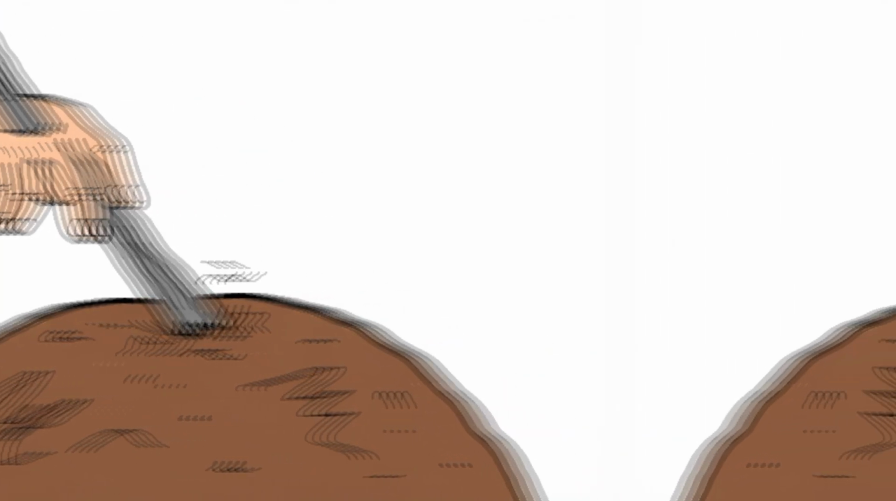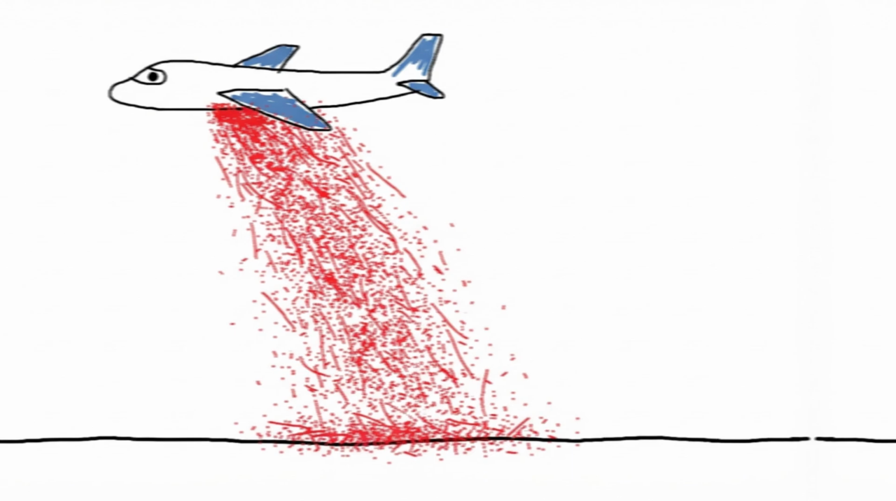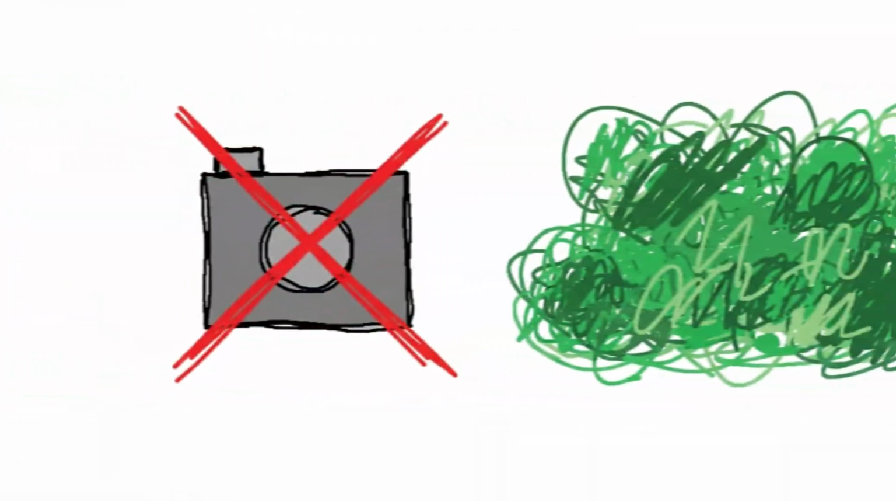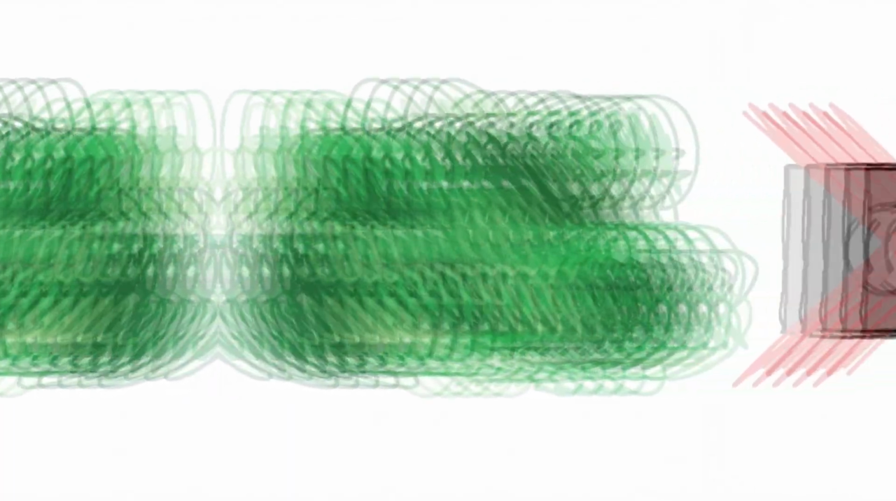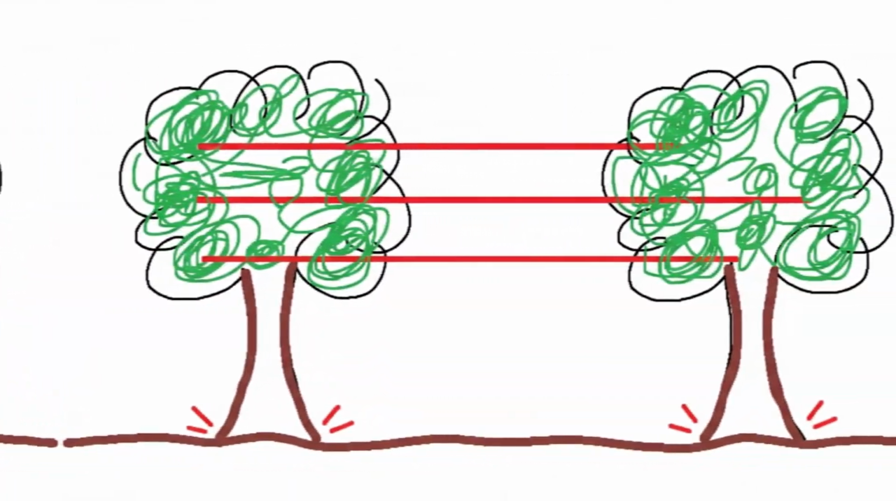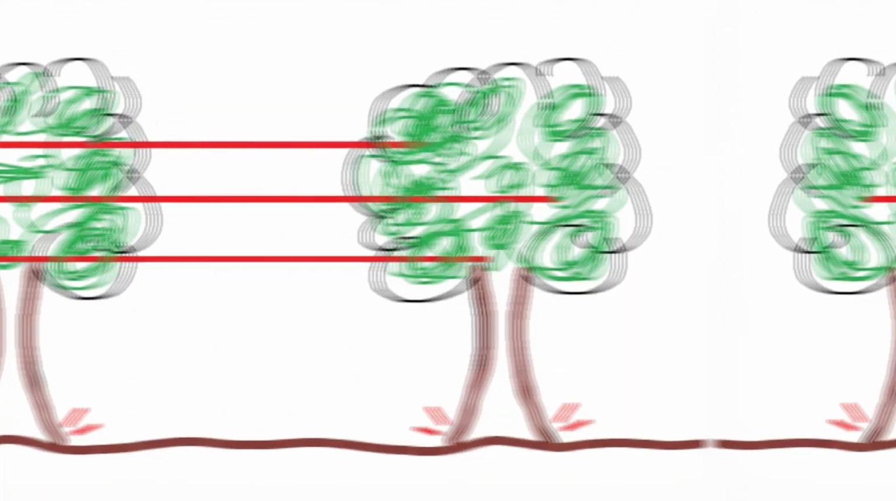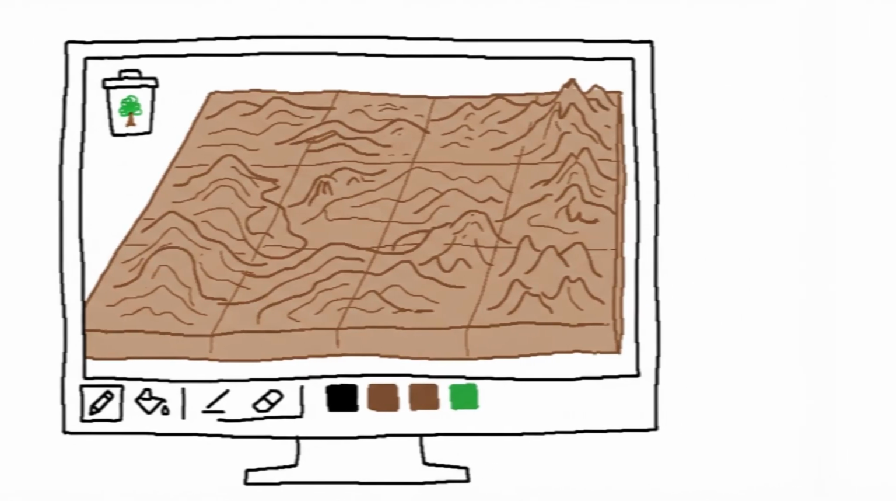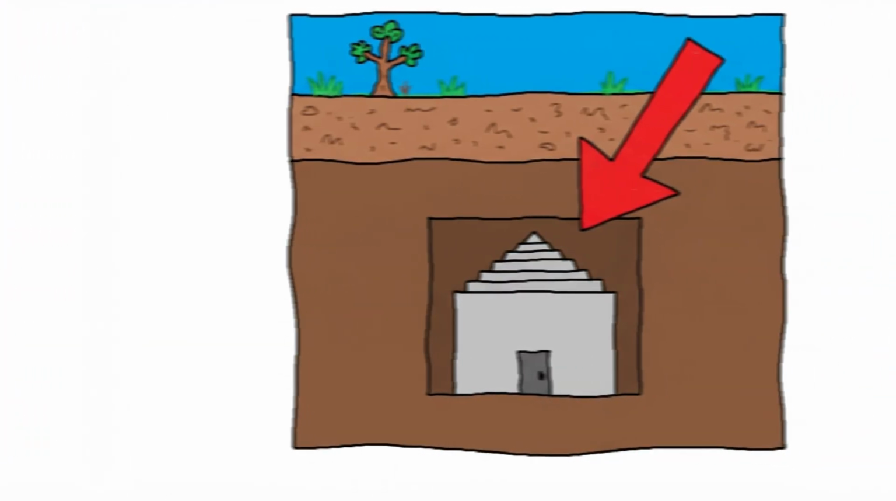LiDAR works by firing millions of laser pulses at the ground from an aircraft, then measuring how long each pulse takes to bounce back. Where dense jungle would completely blind a normal camera or satellite image, LiDAR's lasers slip through gaps in the foliage, hitting the actual ground surface beneath. The result is a detailed digital map of the terrain, with the entire forest effectively erased, revealing whatever human-made structures